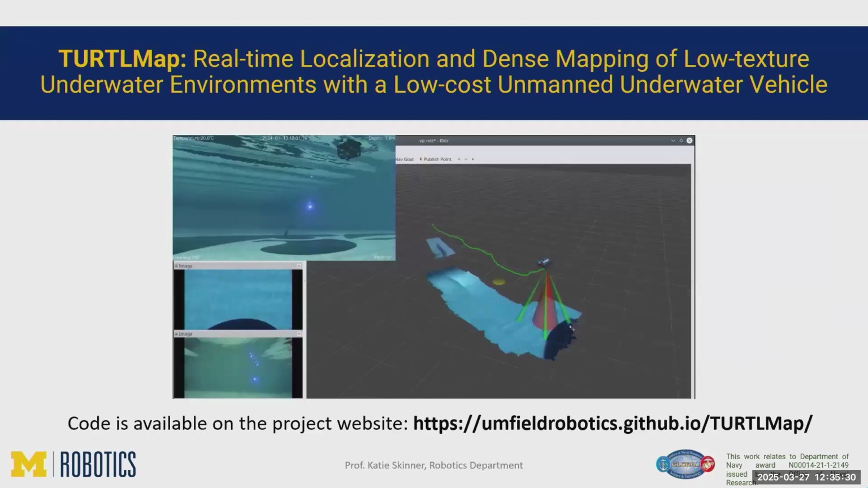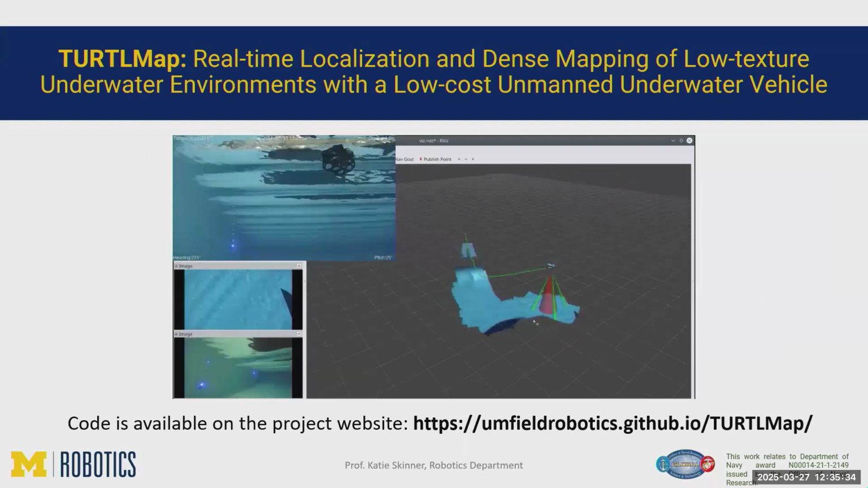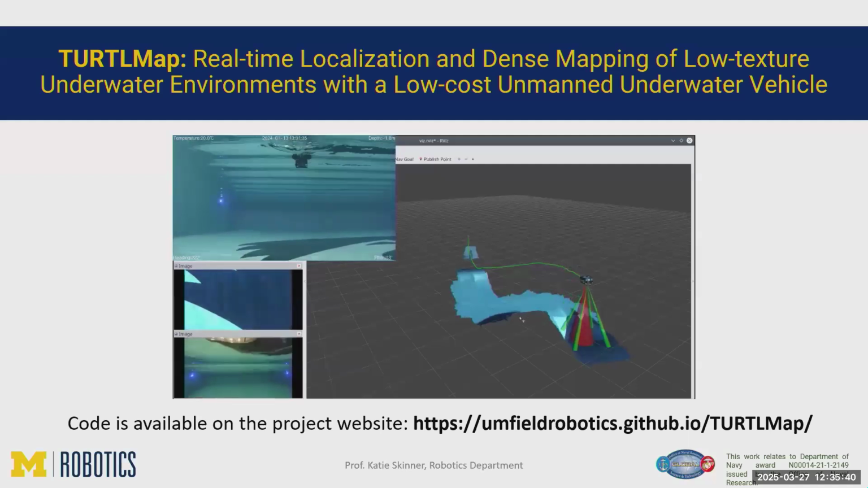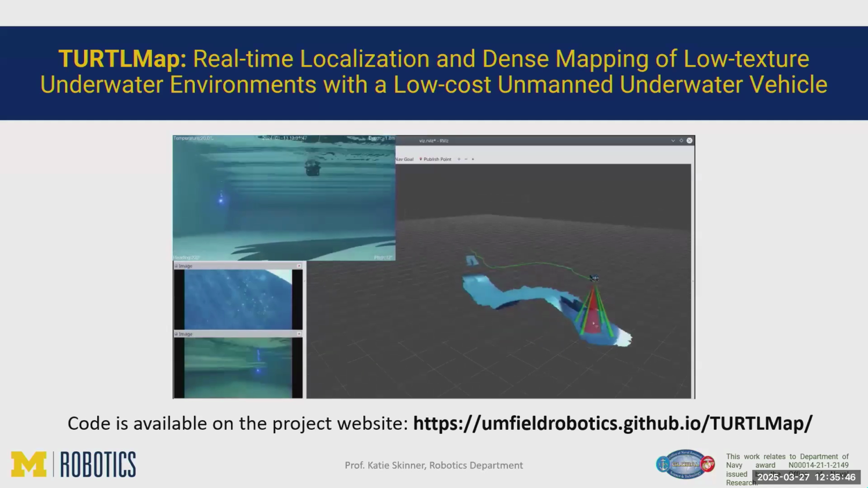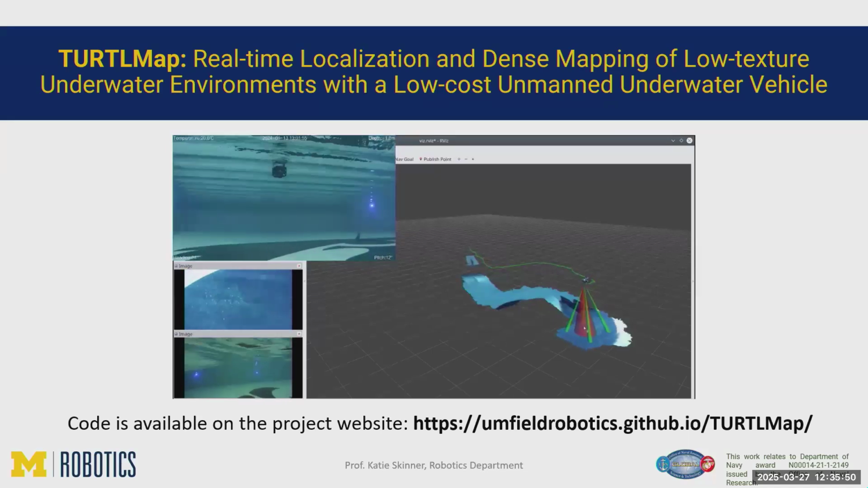Here we go. So here's an example of our robot running. I believe this video is 2x speed, but we're able to compute the map online. So you can see we're estimating our trajectory in green. The beams that are going downward are the 4 DVL beams. And then I believe we also have a 1D ping sonar as well.